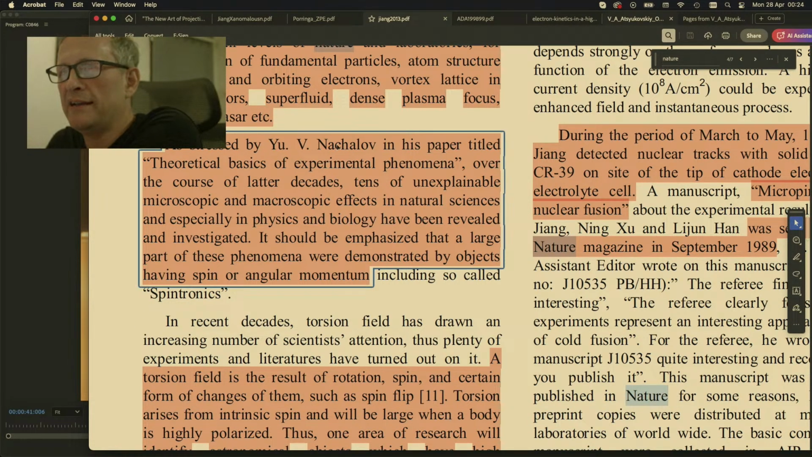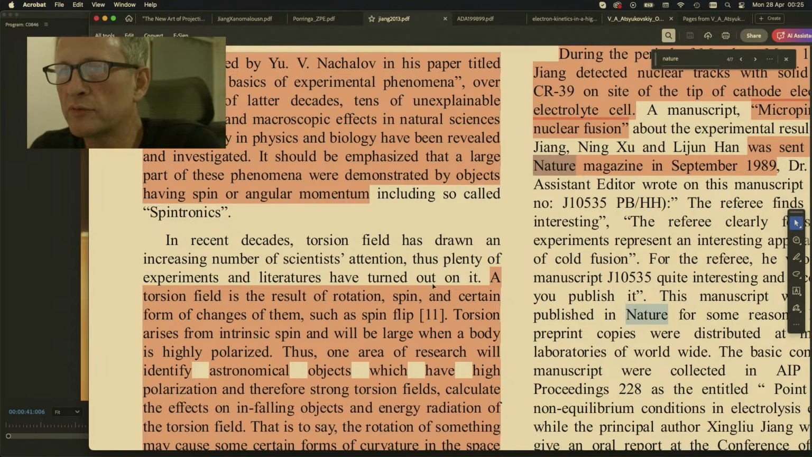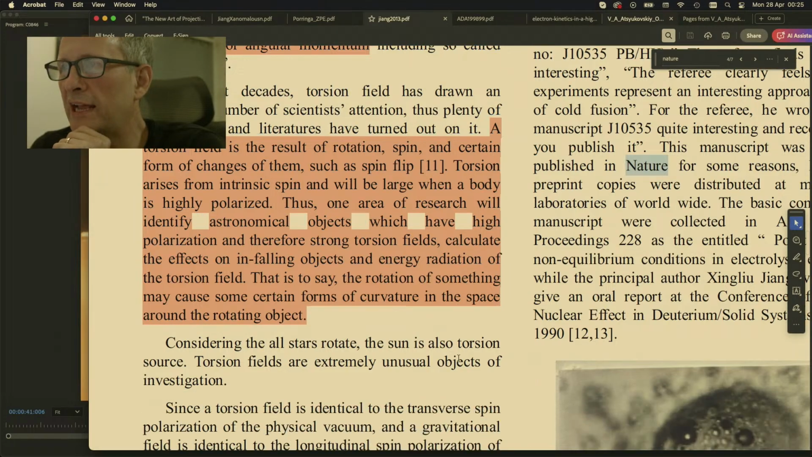As stressed by Nachalov in his paper titled Theoretic Basis of Experimental Phenomena, over the course of the latter decades, tens of unexplainable microscopic and macroscopic effects in natural sciences, and especially in physics and biology, have been revealed and investigated. It should be emphasized that a large part of these phenomena were demonstrated by objects having spin or angular momentum, including so-called spintronics. In recent decades, torsion field has drawn an increasing number of scientists' attention, thus plenty of experiments and literature have turned out on it.